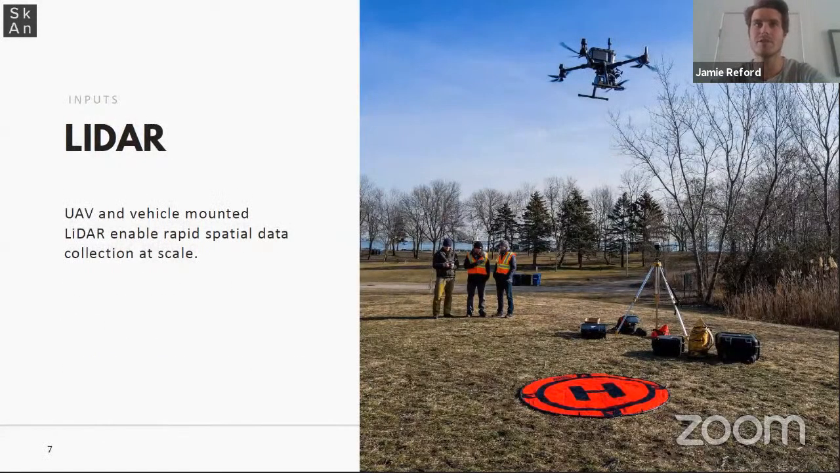Some of the standard outputs that we generate for this data set, it was LiDAR and optical data overlaid to create a uniform data set. If you're not familiar with LiDAR, no problem. I'll cover that very briefly in the next few slides here. But essentially we're using a LiDAR payload mounted on a drone as well as on a vehicle to collect in a mobile capacity extensive swaths of terrain and building data.